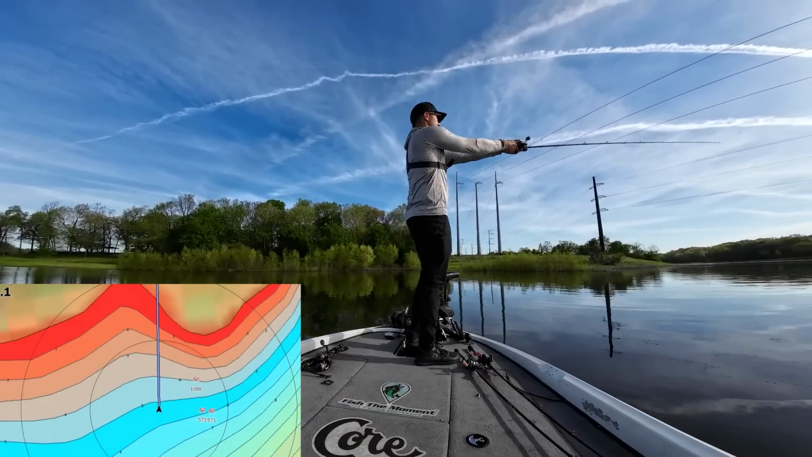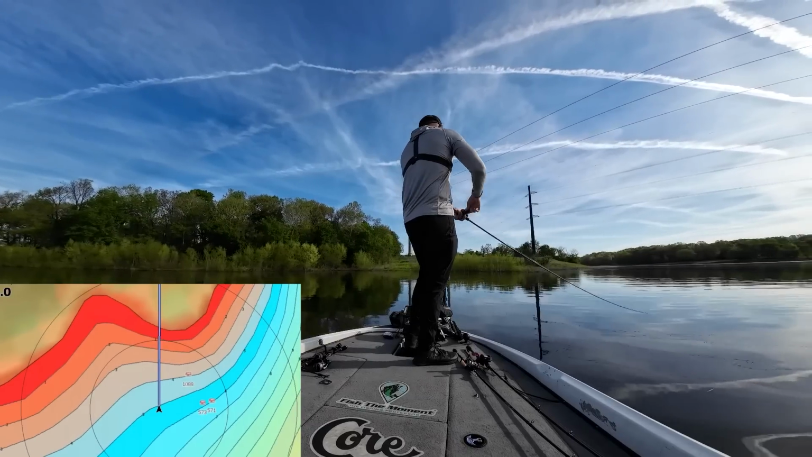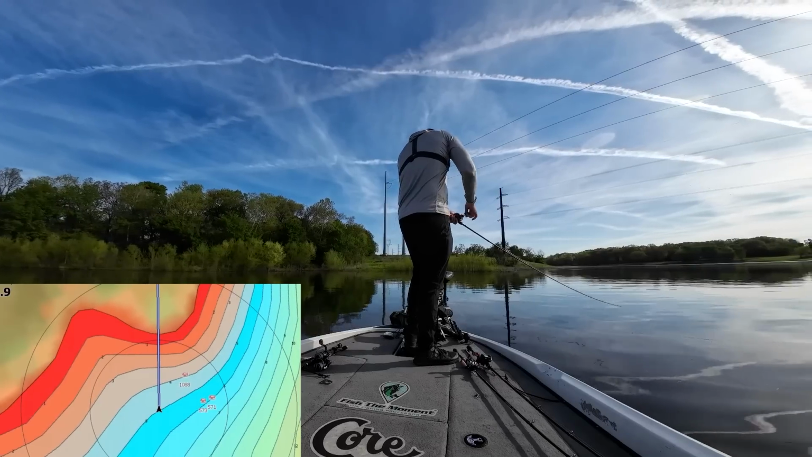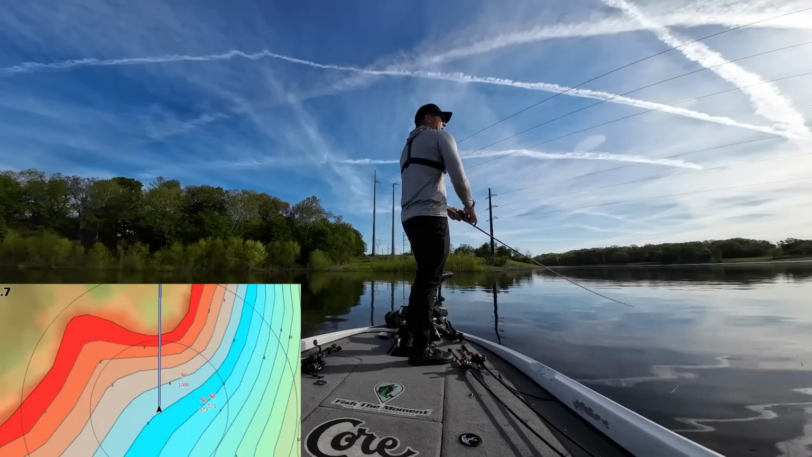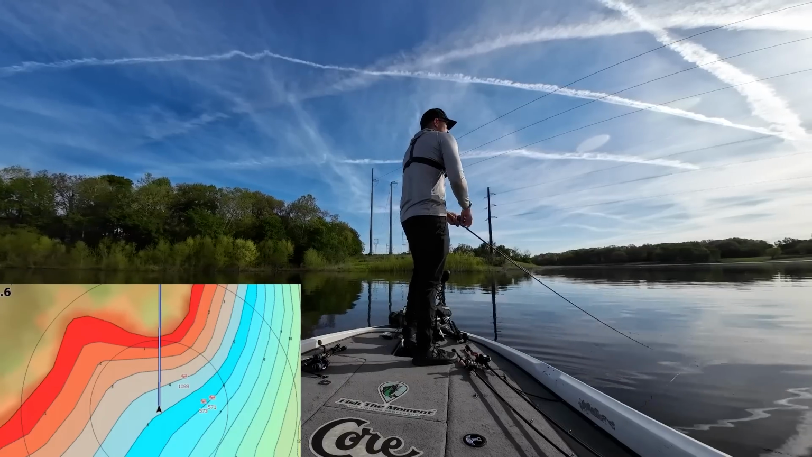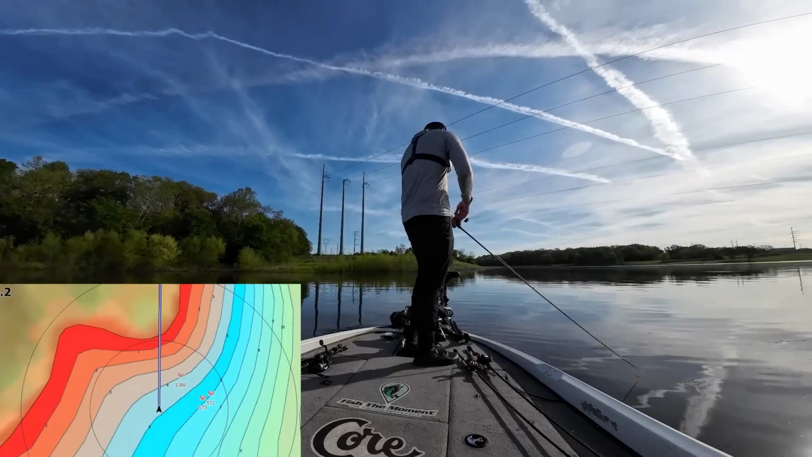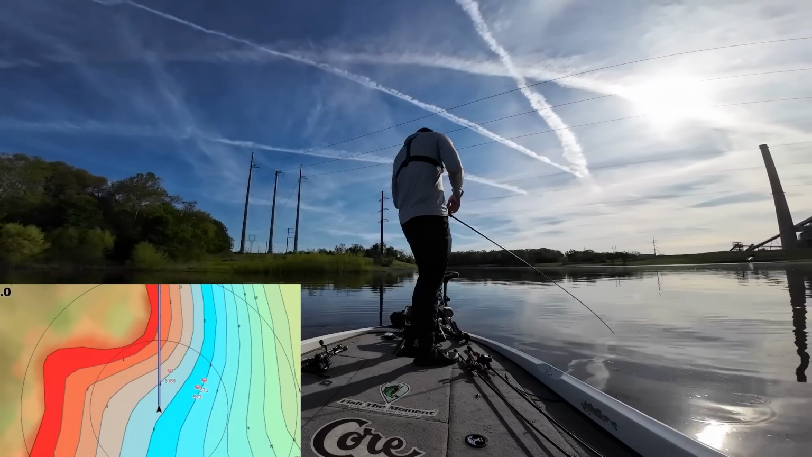So we're gonna fire it there, make like 2 or 3 more casts with this crankbait, then maybe throw a worm up there at them, potentially. I need to get my crankbait muscles back. My arms are cramping already, just winding this crankbait in. It's grinding in there pretty good though.